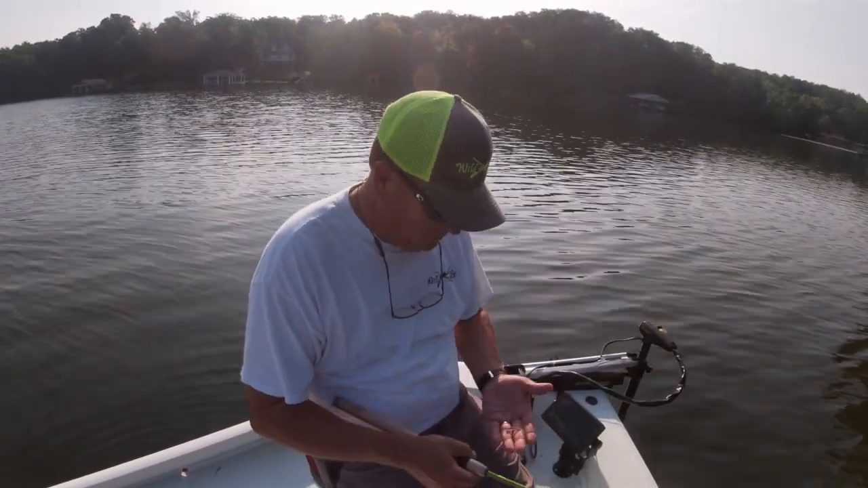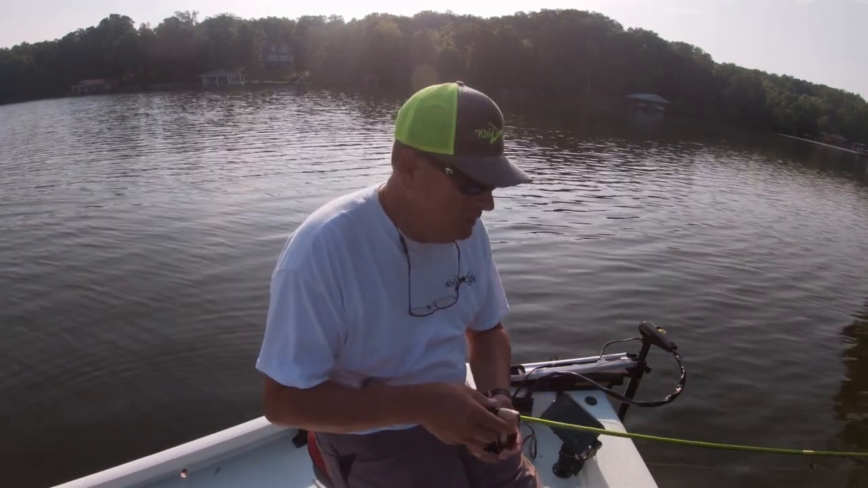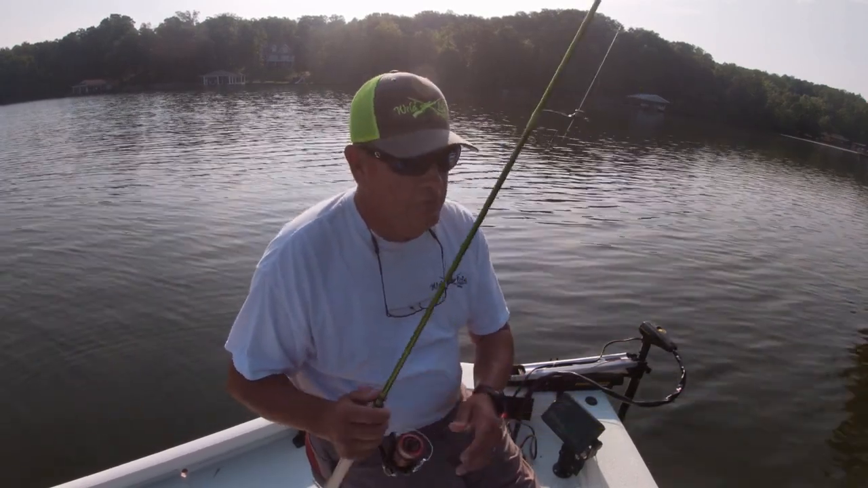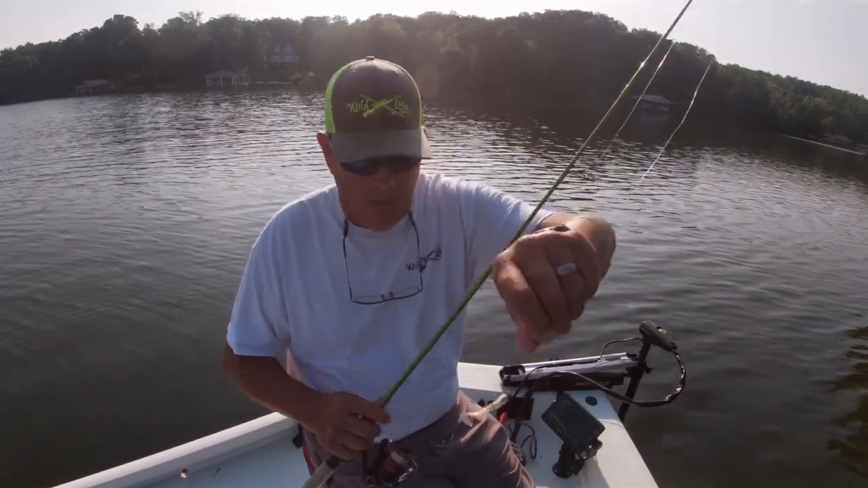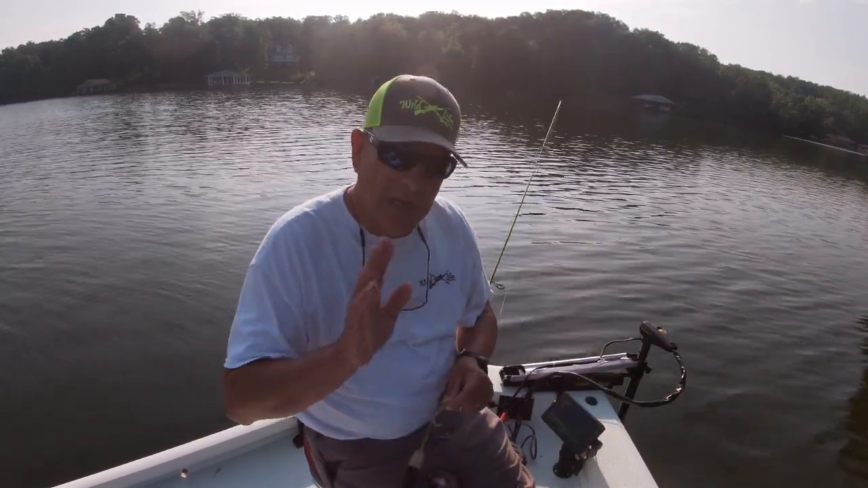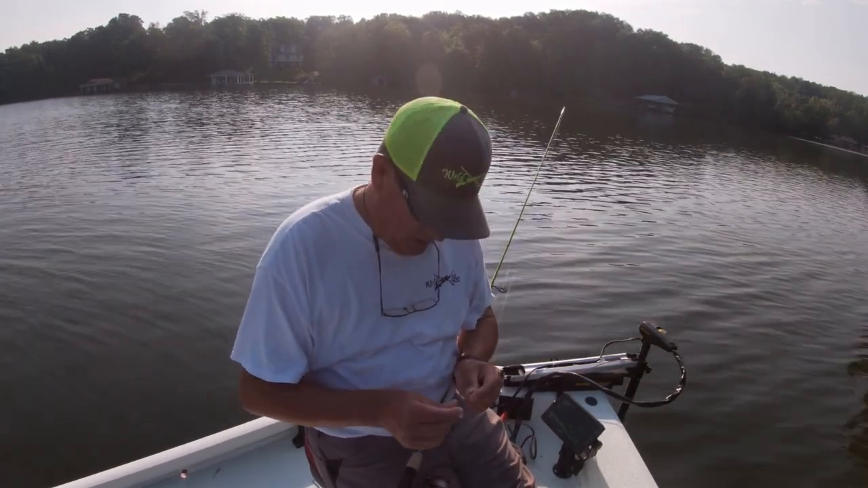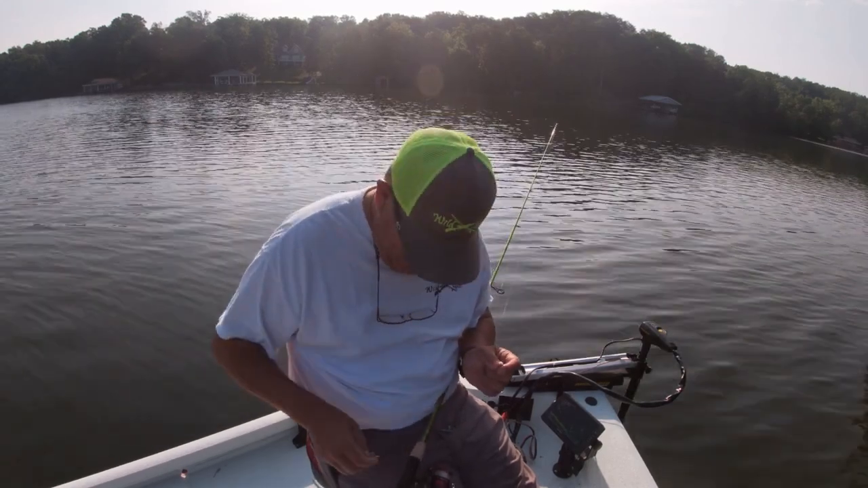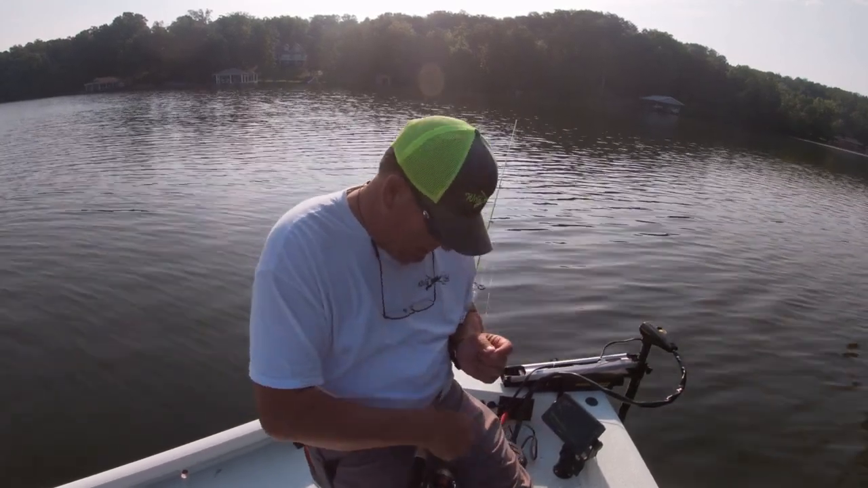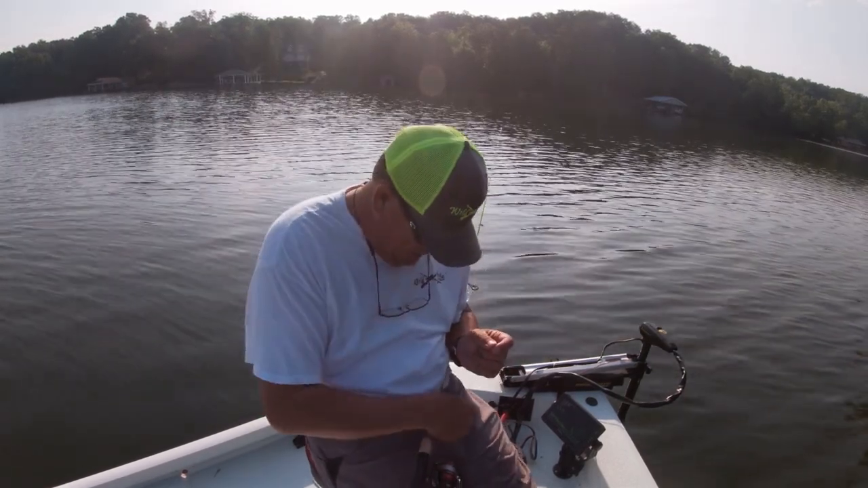You know folks, this is where we learn together. I have thrown that Kalen's jig, that white color, to these fish, and I bet I've watched 10 fish track that lure, hit at it but not eat it. So I have 2 other colors, both in a light blue.